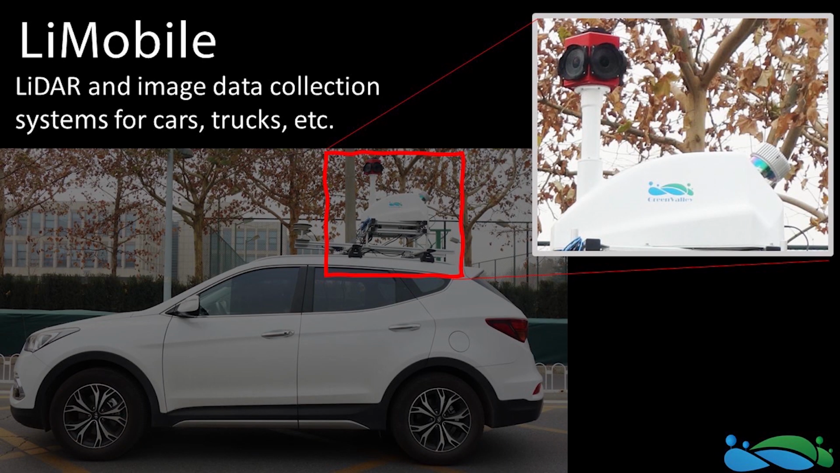And then lastly, this is another kind of side view scanning solution that GreenValley has. It's going to be a mobile system that's going to mount to the top of a vehicle, a car, a truck. This has a Ladybug camera on it, and also features a Riegl sensor for long-range scanning. This is very, very high accuracy, very capable scanning system.